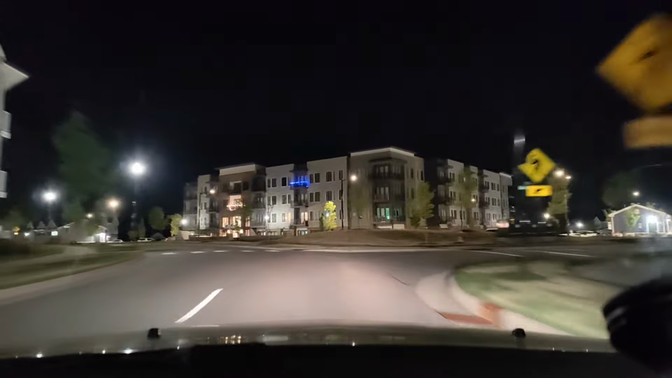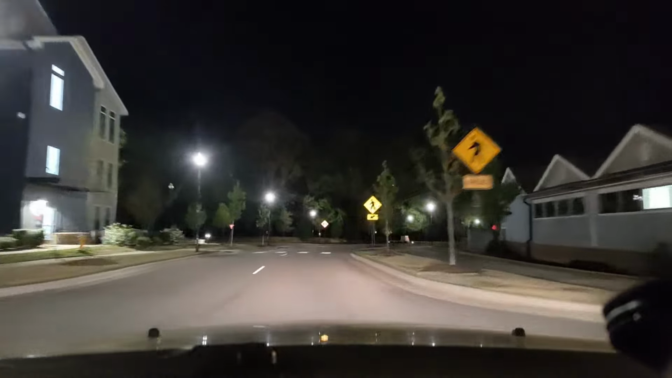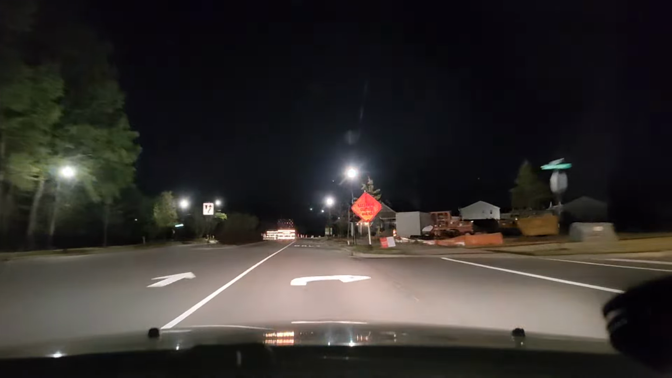Yeah, isn't that crazy how there's a silo right in the middle of the apartment complex? Because this all used to be a farm. This all used to be farms out here.